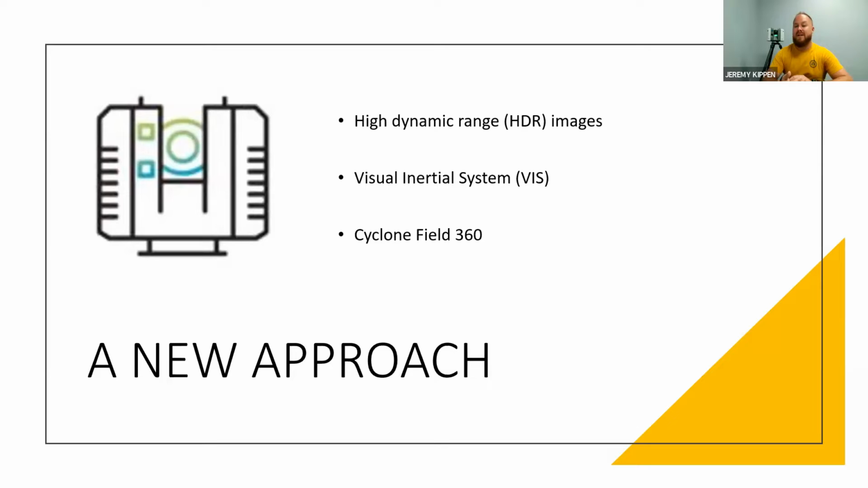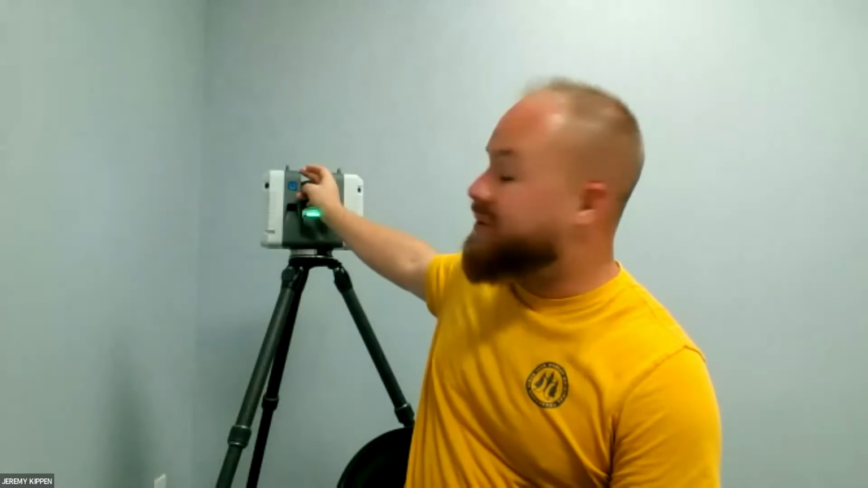What's actually happening here? The HDR is captured through these 3 cameras right here, and that is what is giving you your panoramic view.